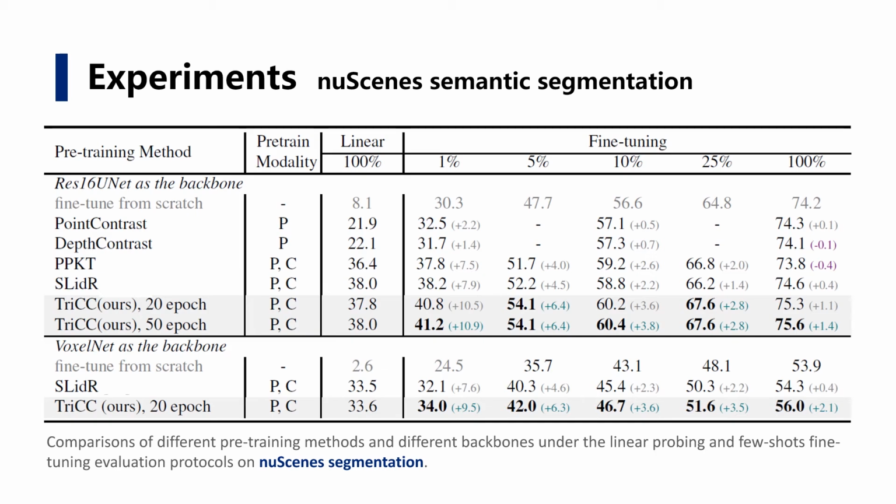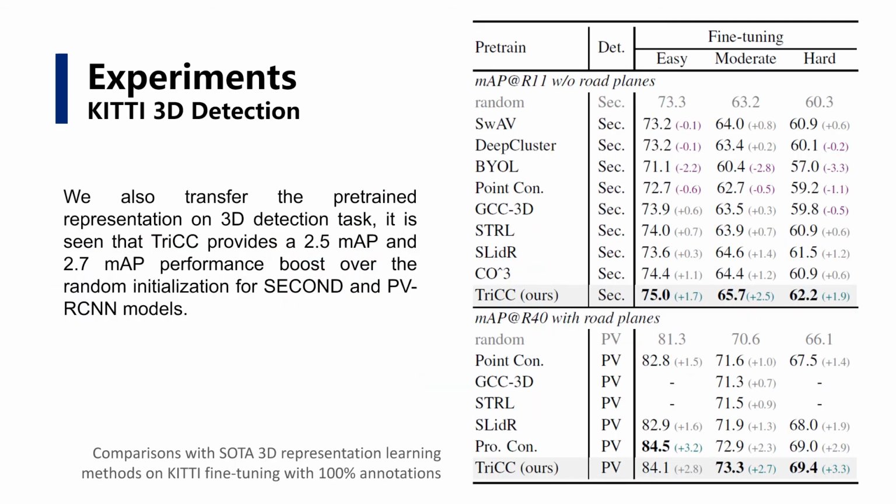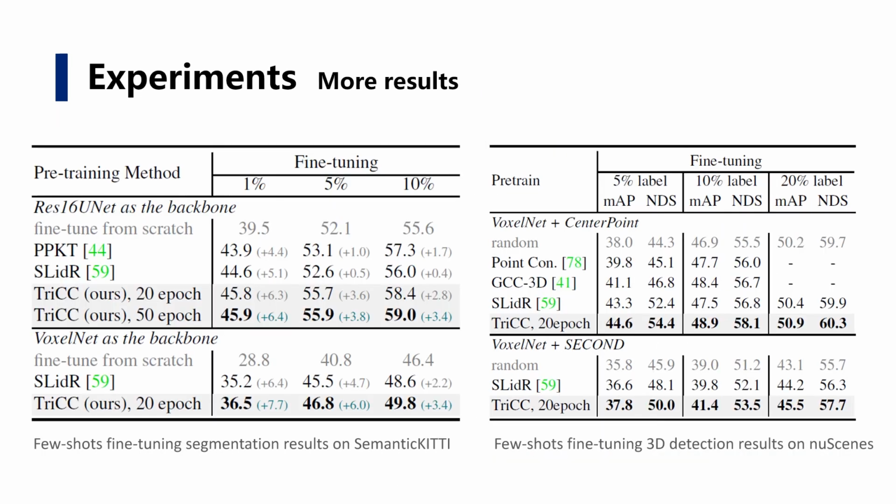For few-shot fine-tuning under the 1% fine-tuning setting, Tri-CC on UNet improves 10.9 mean IOU over the random initialization setting, 3.0 mean IOU better than the previous SOTA results. We also transfer the pre-trained representation on 3D detection task. It is seen that Tri-CC provides a 2.5 mAP and 2.7 mAP performance boost over the random initialization for SECOND and PV-RCNN models. Here we provide more experiment results for your convenience.